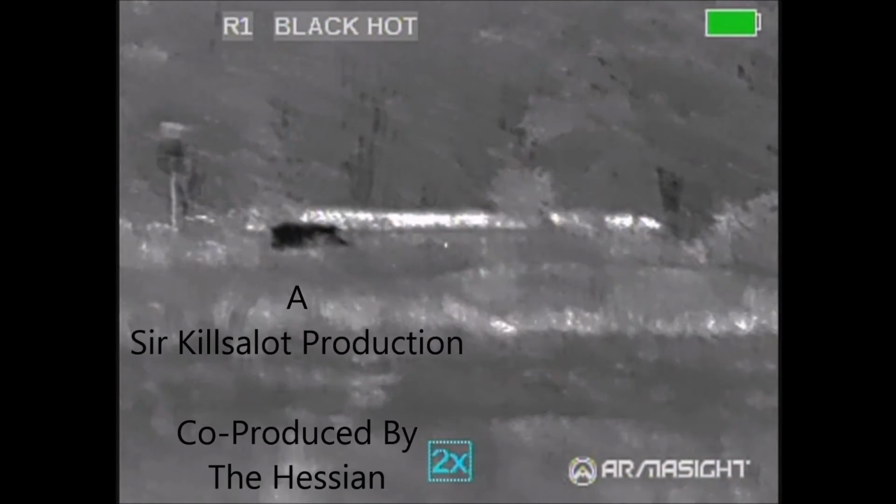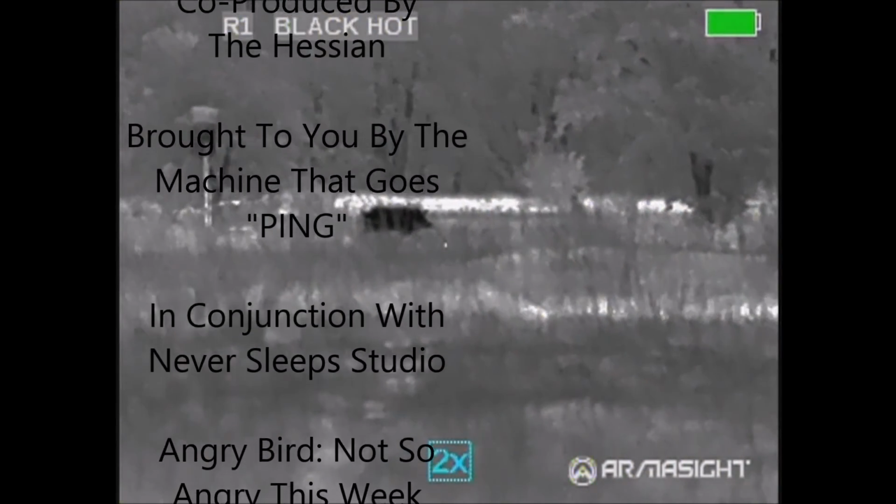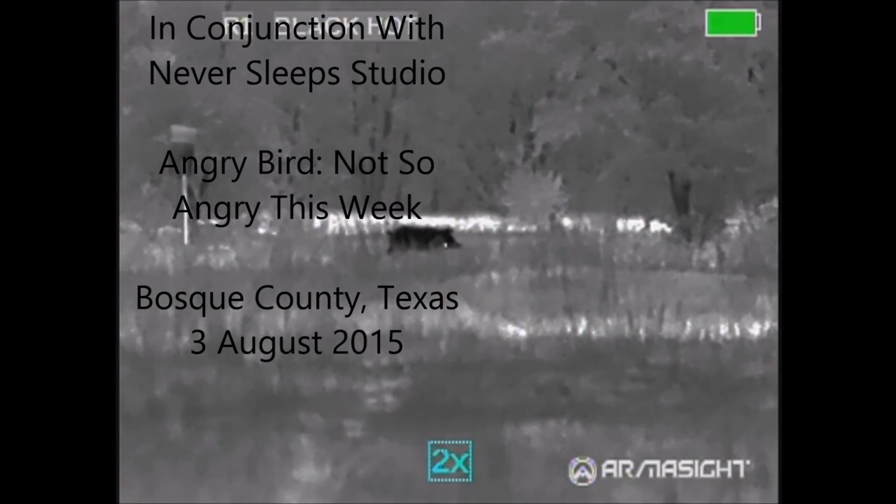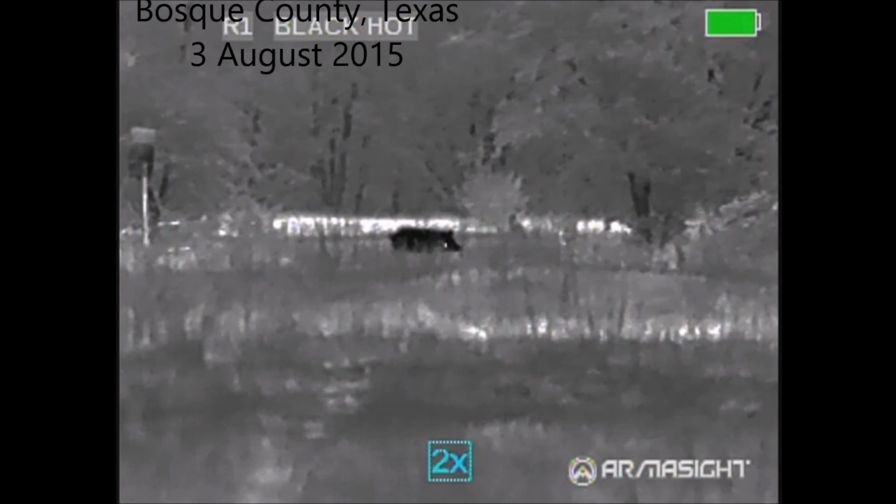All in all, it was a good hunt. We only got the one hog. We looked over the other side of the property to see if we could come across a sounder. Didn't have any luck there. But we took the back straps from this hog and we went home quite happy. We will be back to get the rest of the sounder.